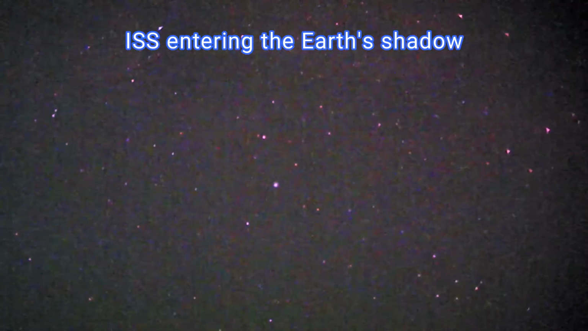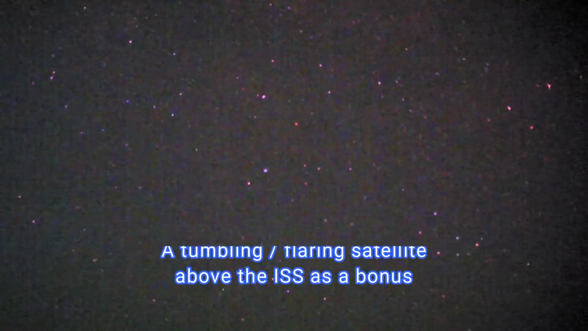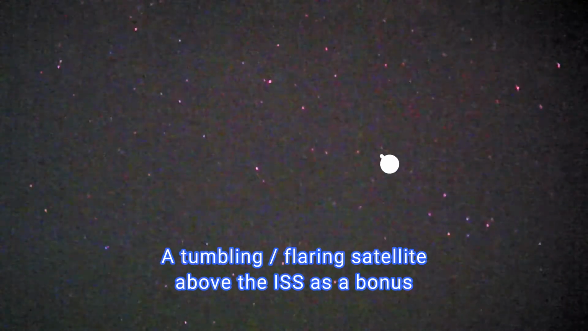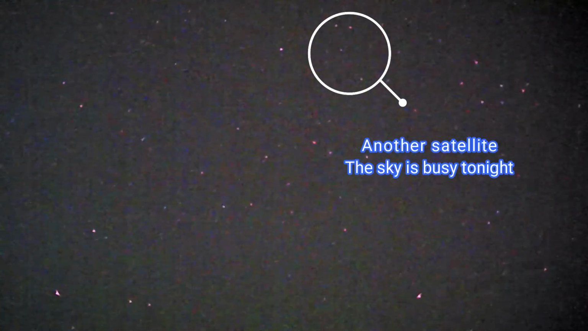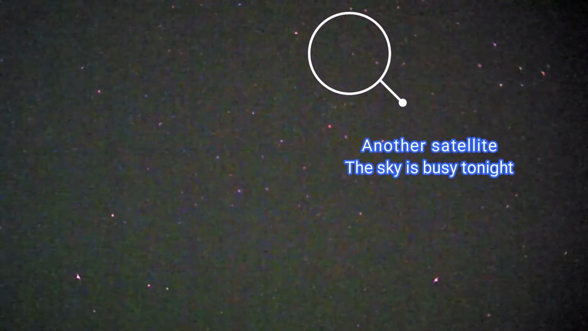Absolutely gorgeous. Let's come to the Earth's shadow. Already. Can hardly see it. I'm sure it must be there, but I think it's gone. Wow.